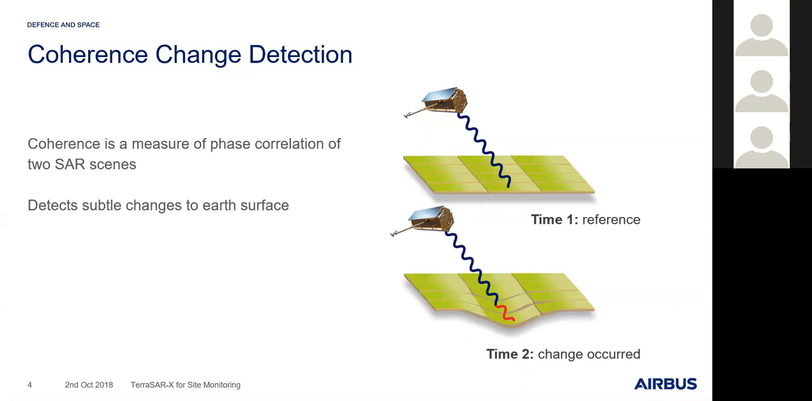In the second period, there's been either a slight decrease of the surface height, or a movement on the ground, and relative to the wavelength of 3 centimeters, we're talking really small changes. We can detect this change because there's a difference in the phase. If we calculate the difference between the phase of the two return signals, we notice a difference.